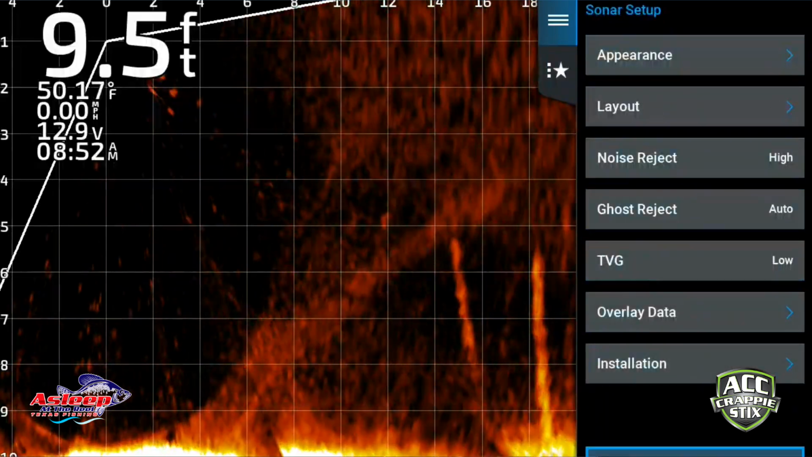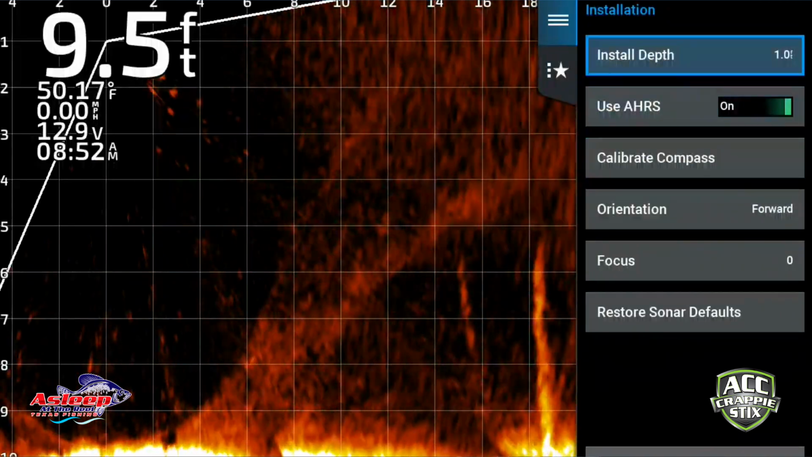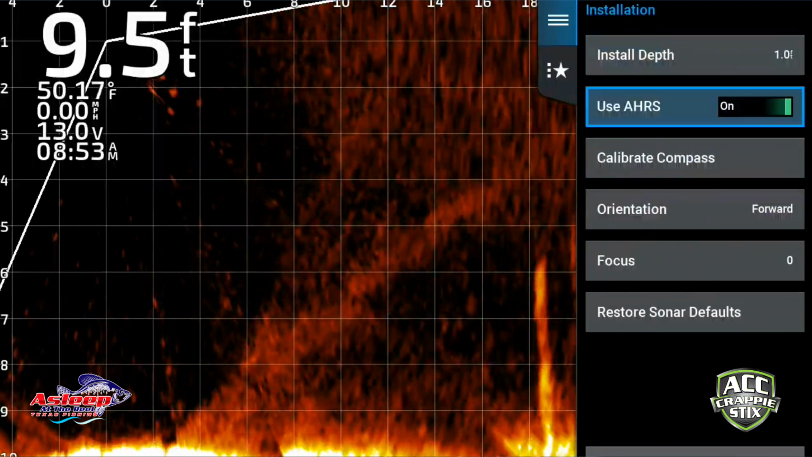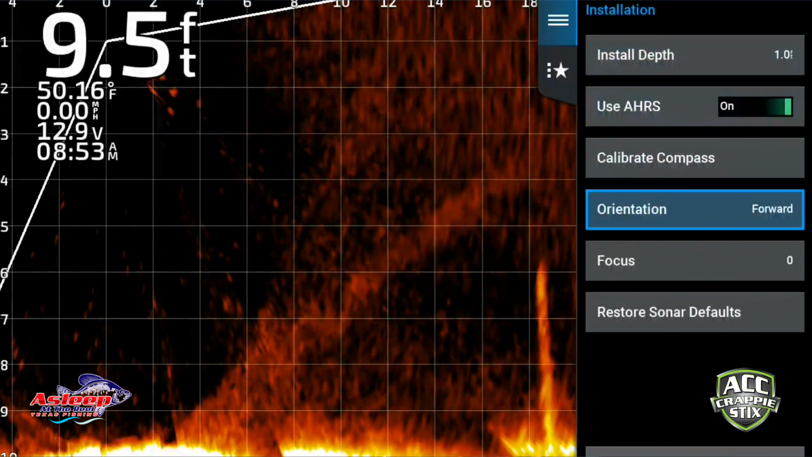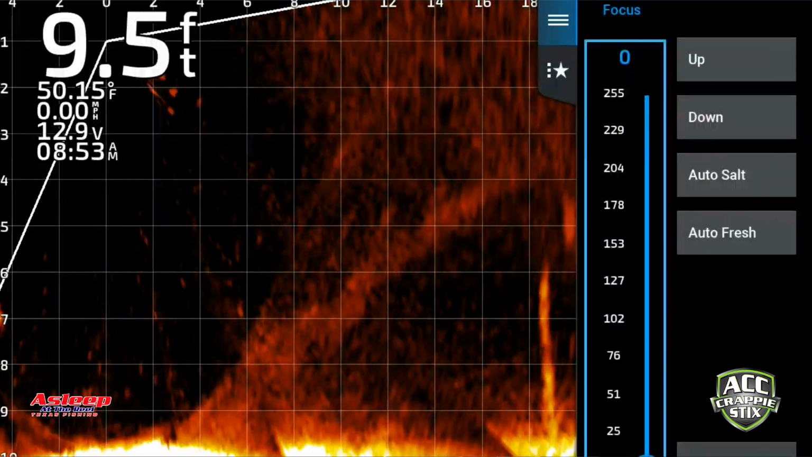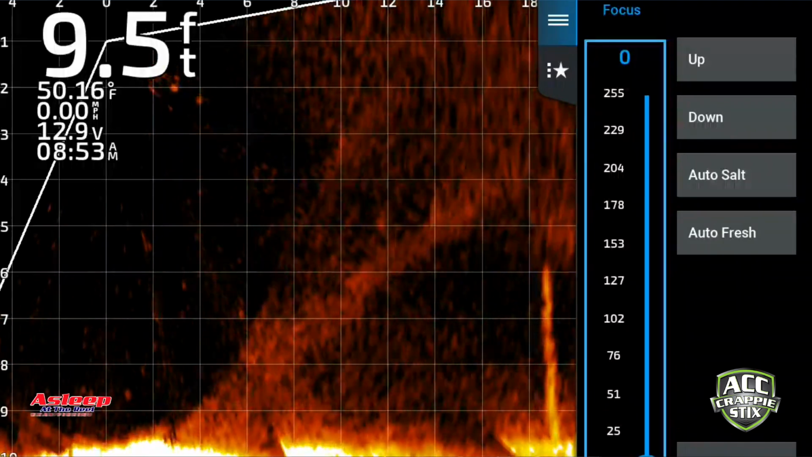Let's go back. Let's go into installation. Take a look at that. Install depth 1 foot. That's about, well, it probably needs to be 2 foot, but anyway. Let's see, forward focus. This is what I had not figured out in this focus aspect. Let me find that tree again.